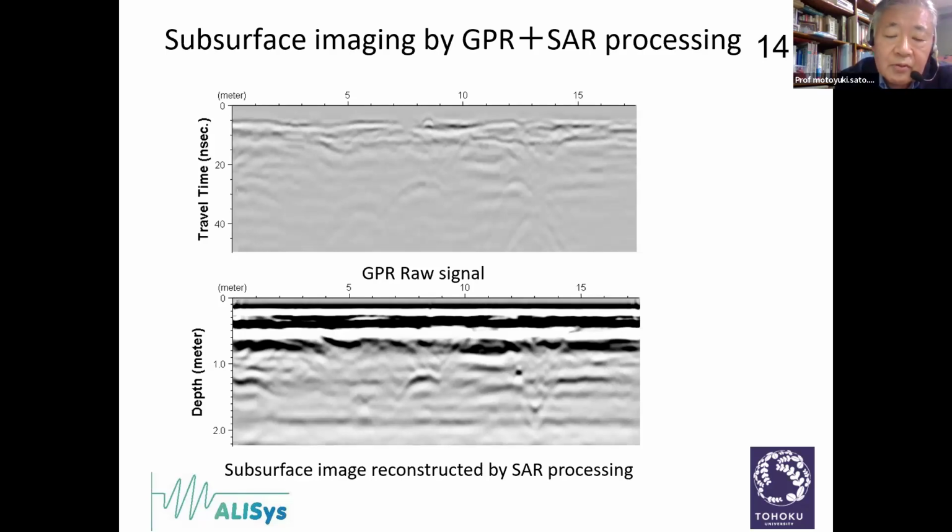Normally, the electromagnetic wave velocity in soil varies very much. If you just measure a section of 10 meters, maybe the velocity can change by more than 30%. And SAR processing requires the exact velocity value to reconstruct the correct image.